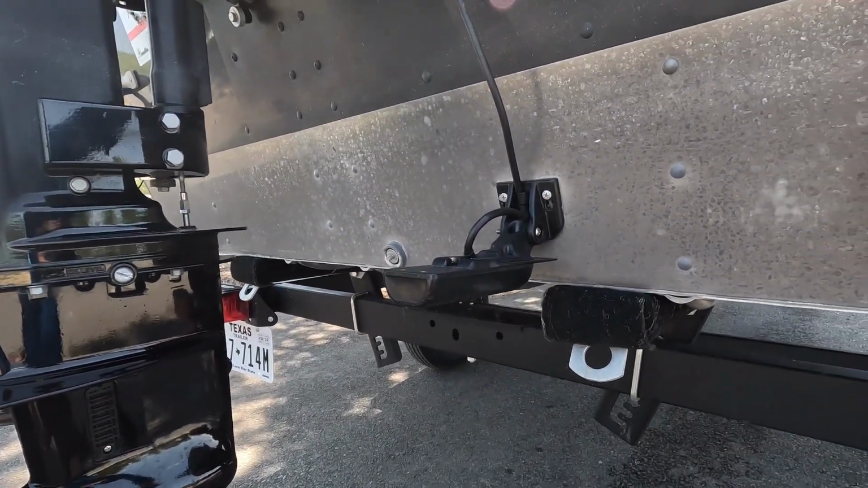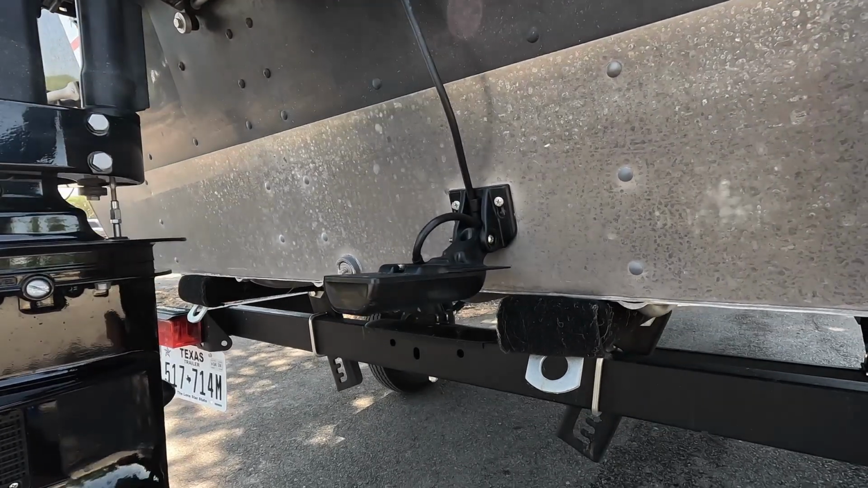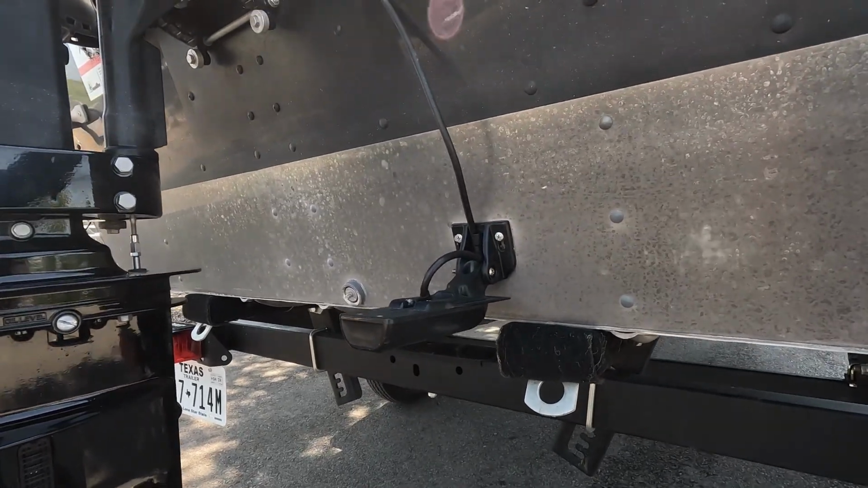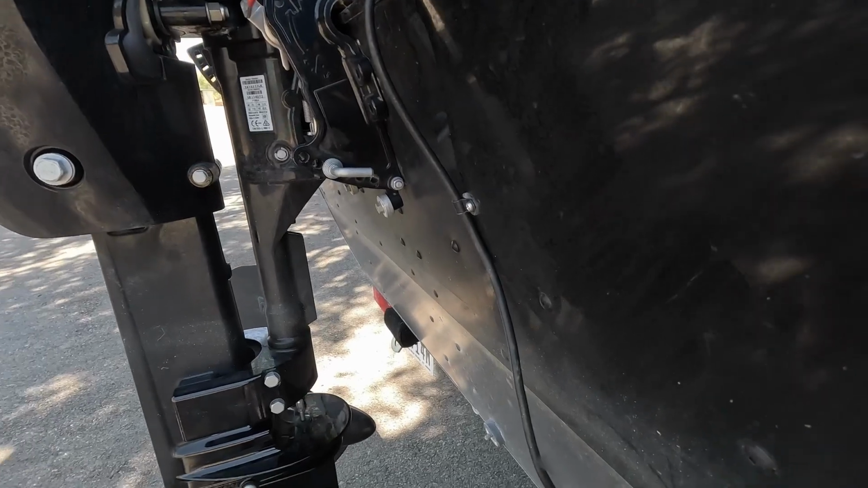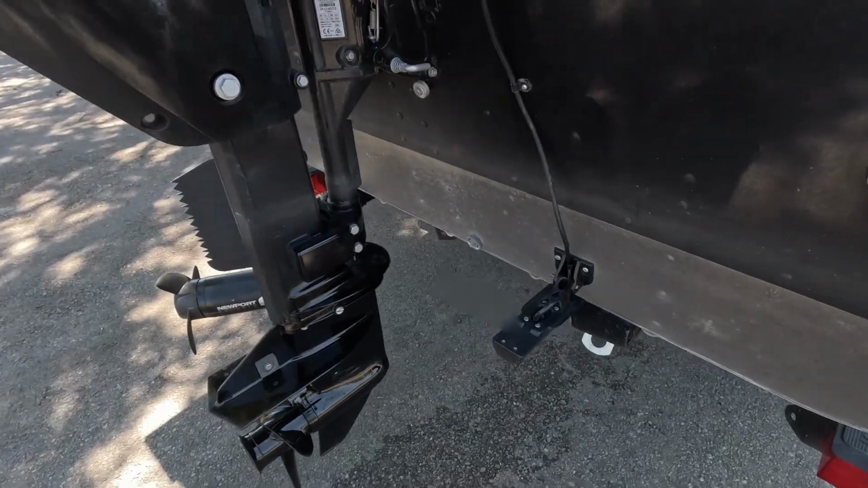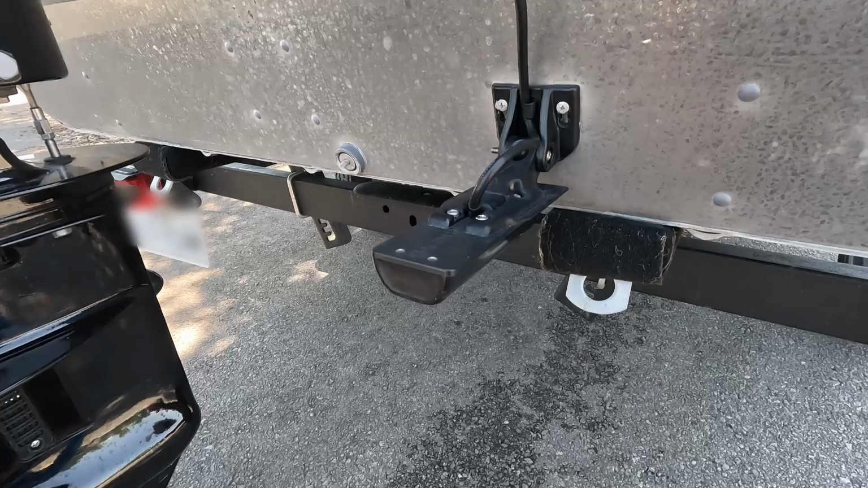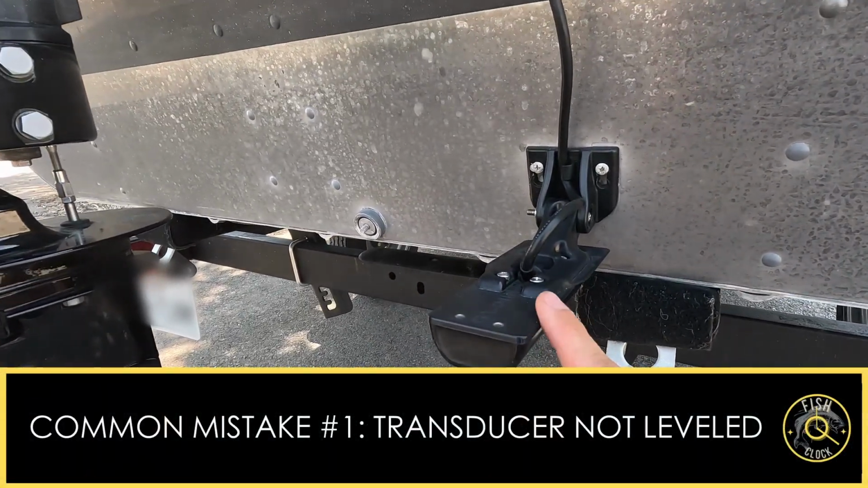I found for this particular boat, the transom mount seems to work the best. I know a lot of folks will also mount them under their trolling motors. So you've got some choices, and it really just depends on what your setup is as to what the best is. But going back to the common pitfalls, I see a lot of times the transducer is not leveled. That can be an issue.